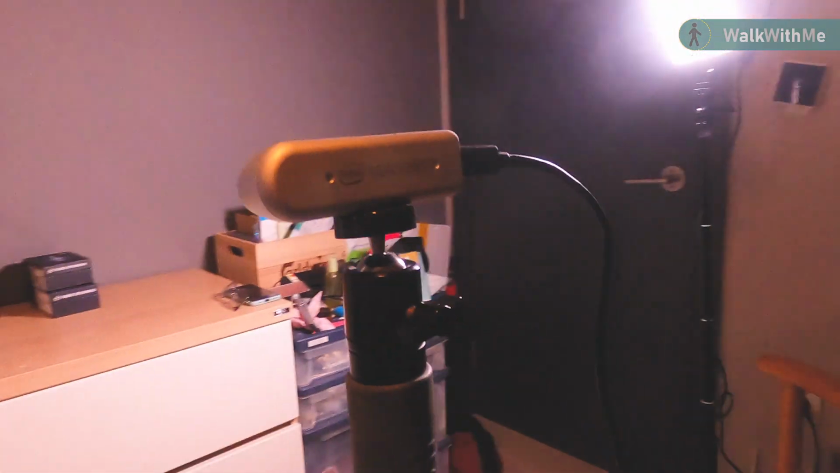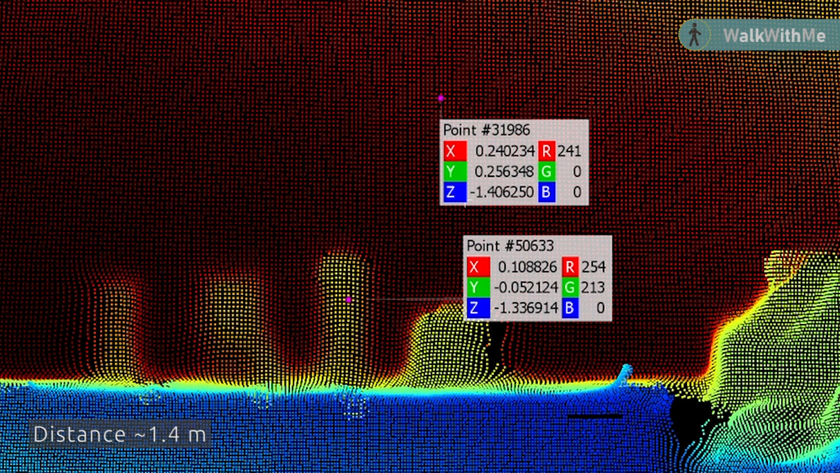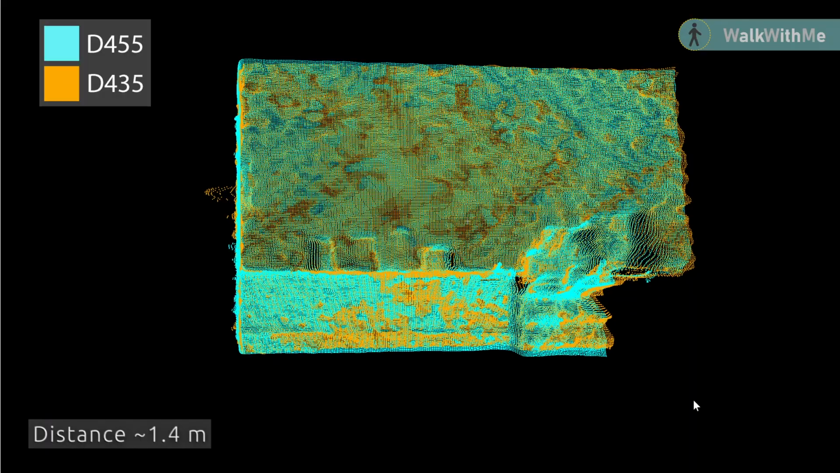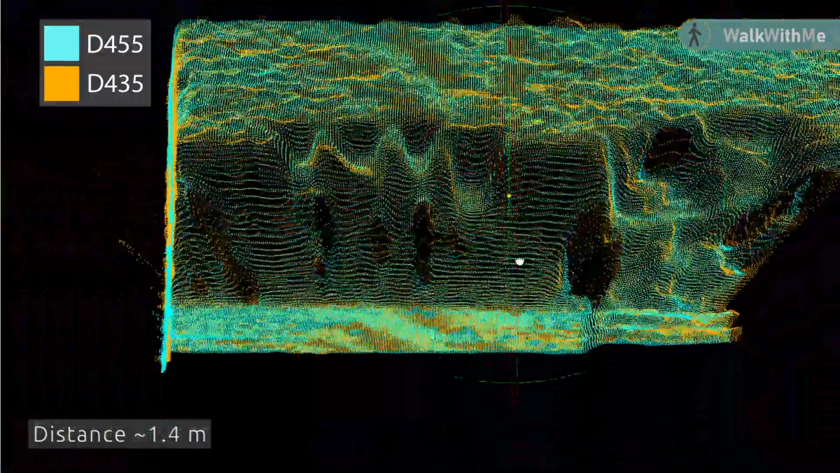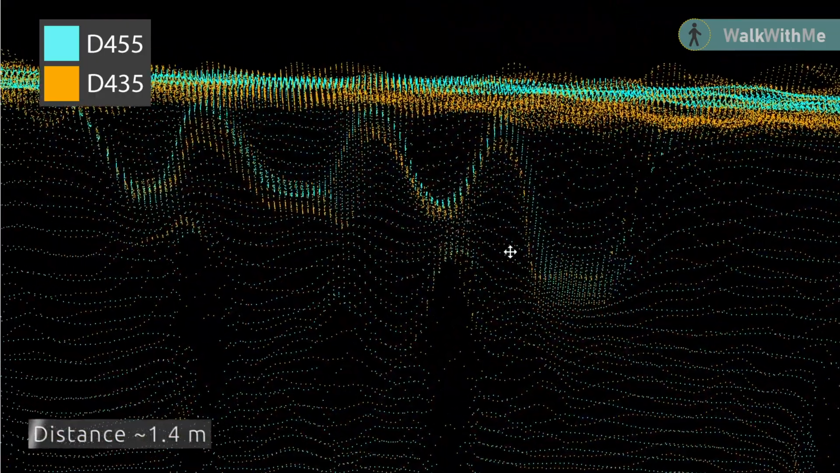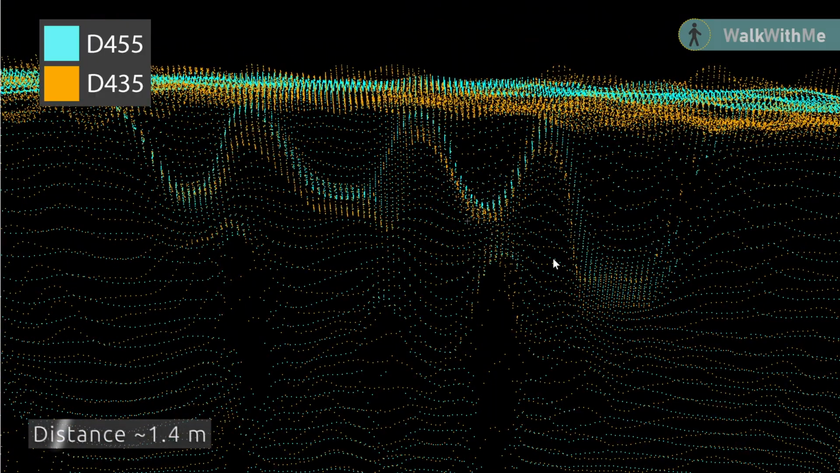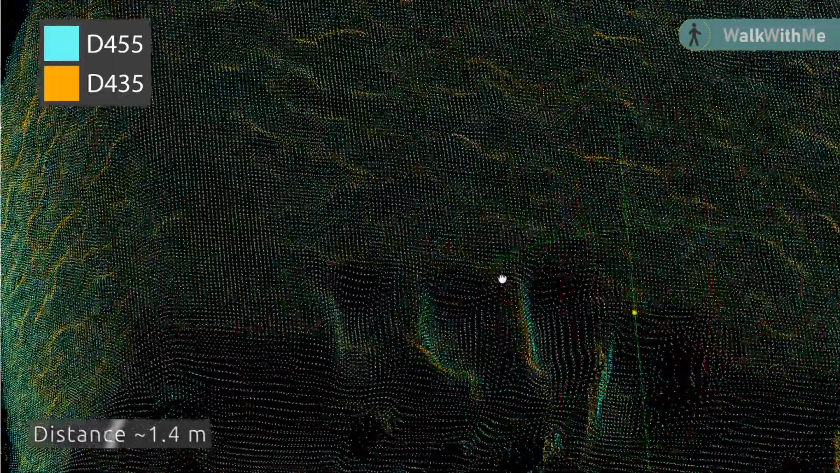Okay, for the last comparison, I moved the camera even further, so the distance to objects is roughly 1.4 meters. From this distance, objects are now not even recognizable by human eyes in the data from both devices. I think it is safe to say that these devices are not designed for object recognition at this distance.